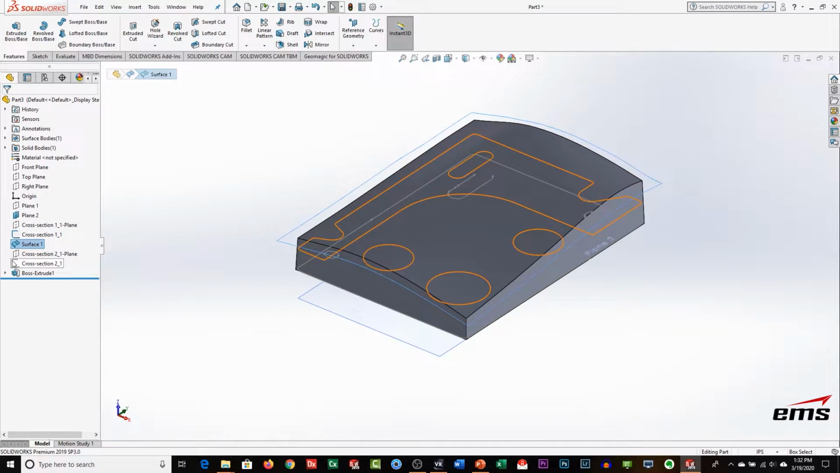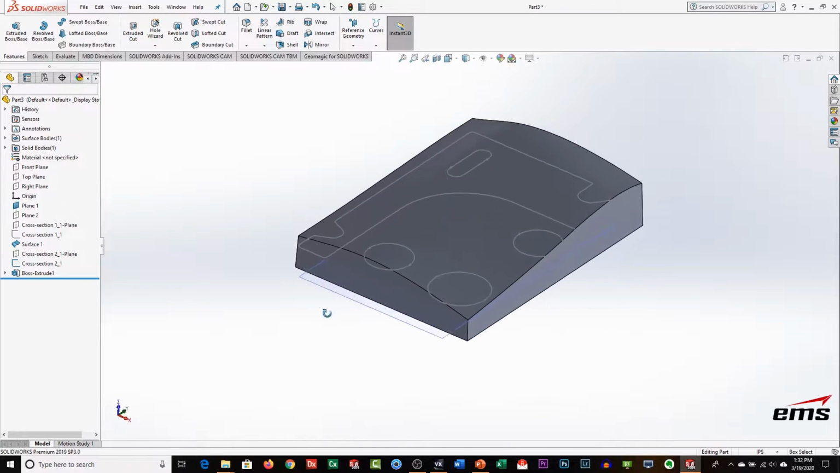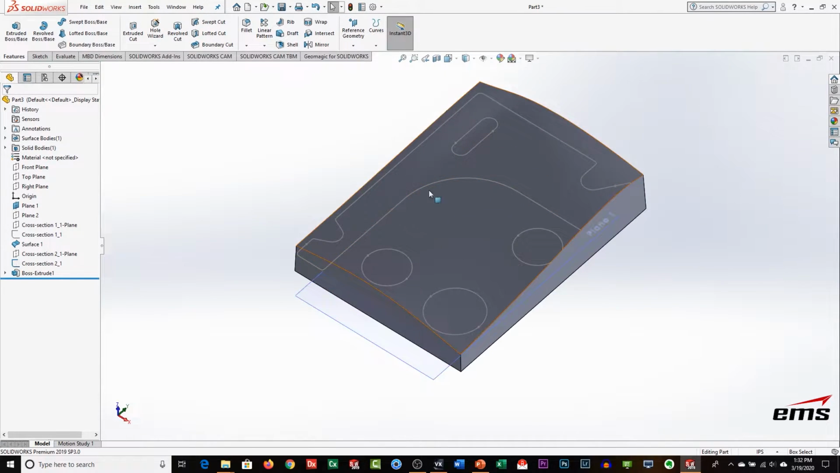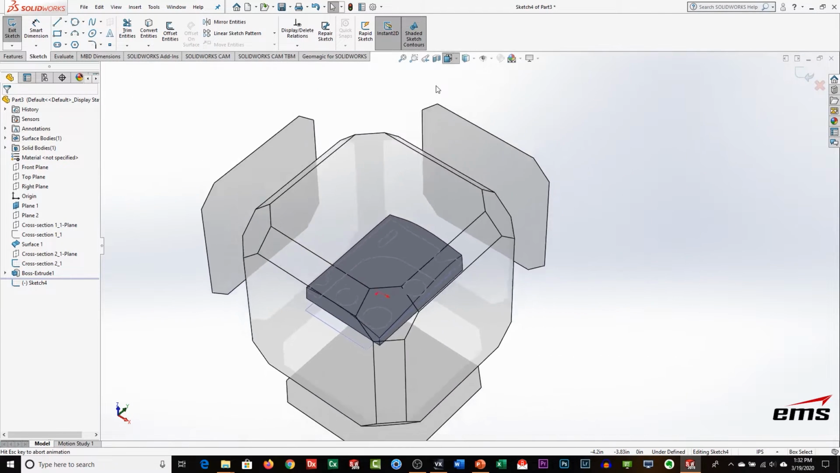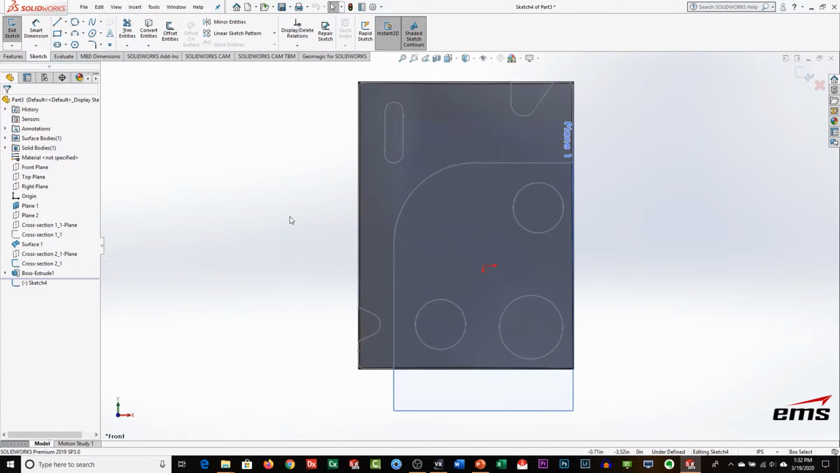So next, let's go ahead and show the other cross section and turn on the other plane. Let's hide this one and hide this one. Again, for me, it just makes life easier. Okay, so we pretty much want to do the same thing. In this case, it's going to be a cutout. So same process. We come in here, we hit sketch, we pick our plane. Let's go to a top view.